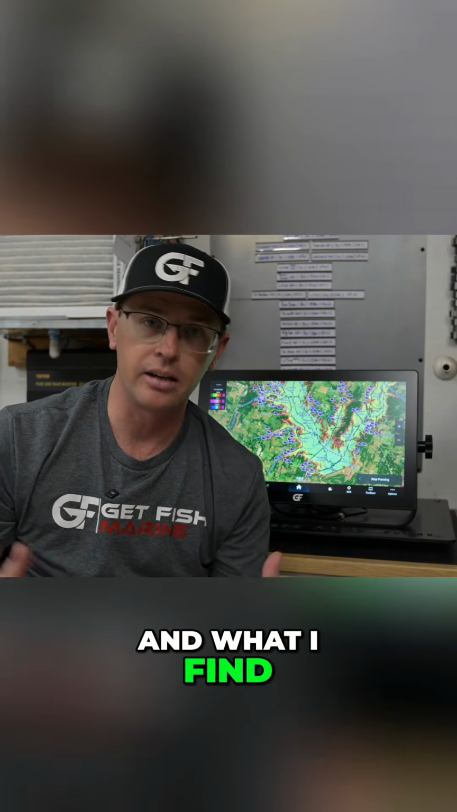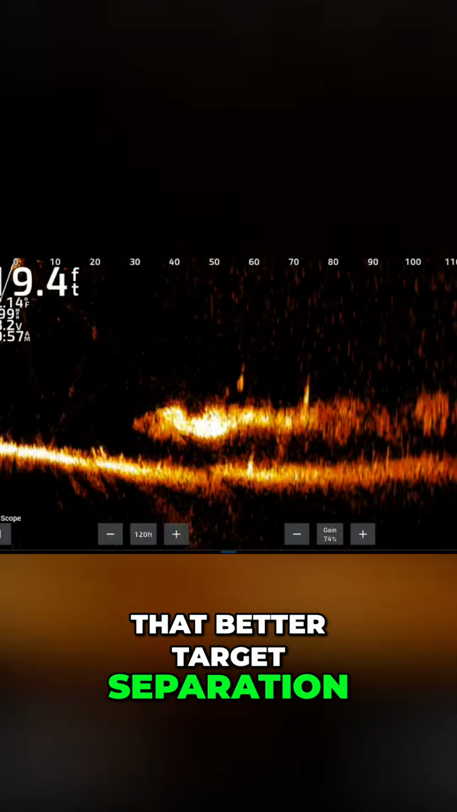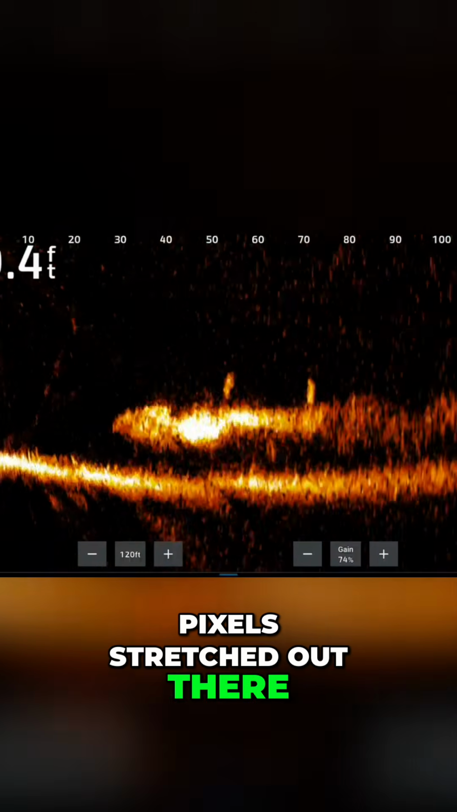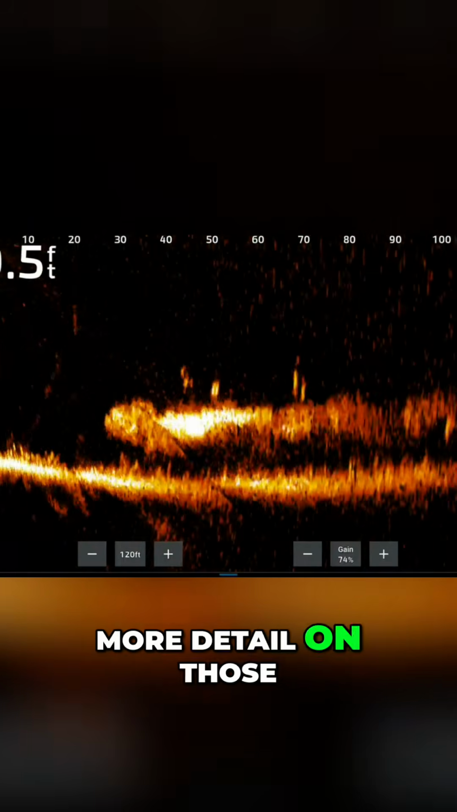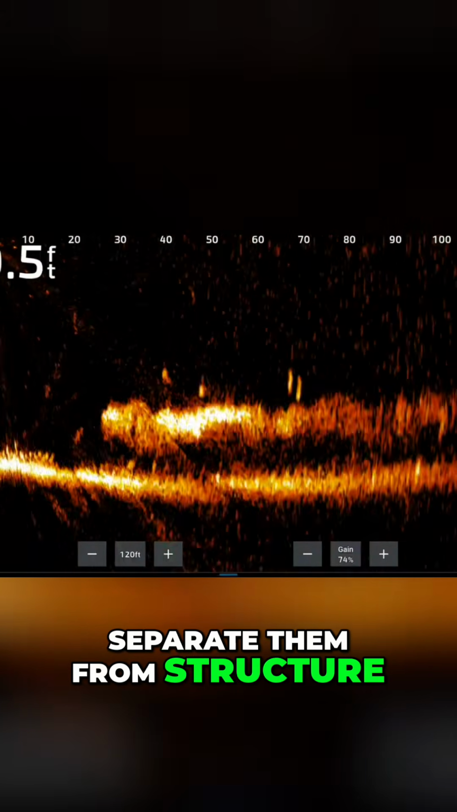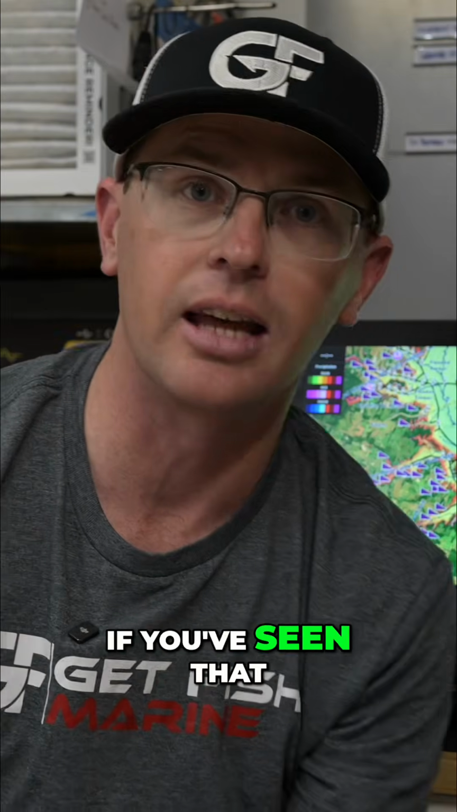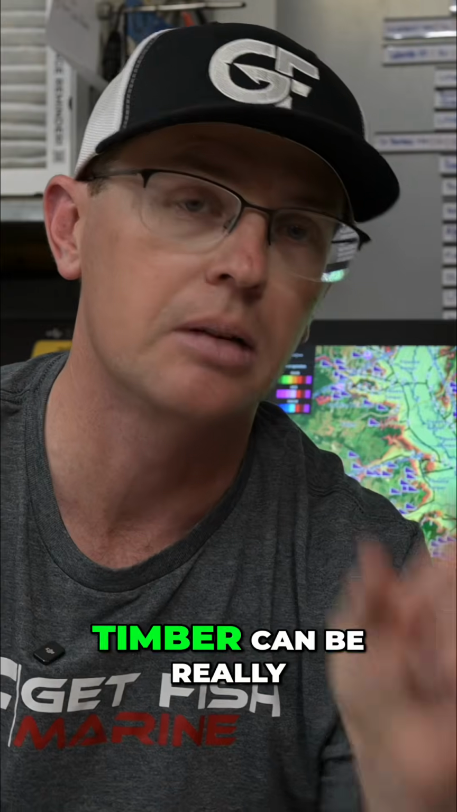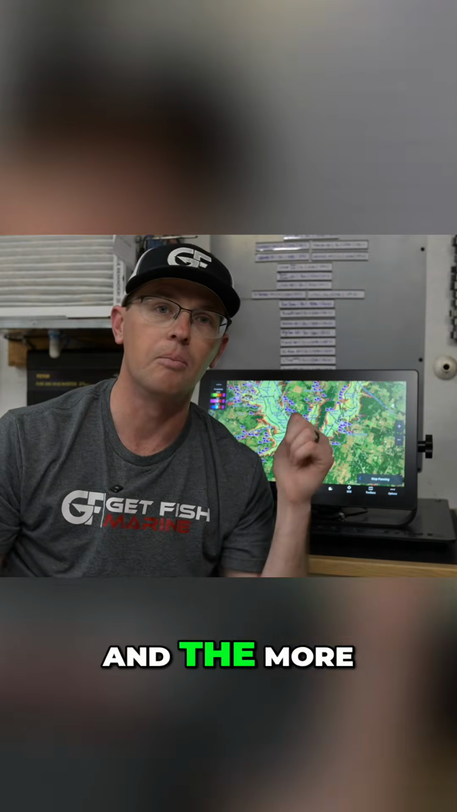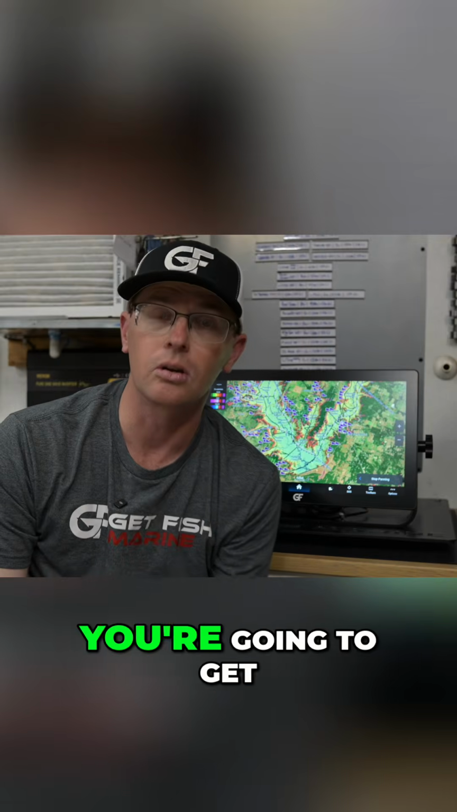And what I find, and like I said, this is off my personal boat, is you get that better target separation. You get those pixels stretched out there, you're looking at a bigger image, and you're able to pick out more detail on those fish, separate them from structure, especially out here in Texas. This is actually Lake Fork here. If you've seen that, it's full of flooded timber. Trying to pluck those fish out of some of that timber can be really, really a challenge. And the more pixels you have dedicated to that image, the better target separation you're going to get.